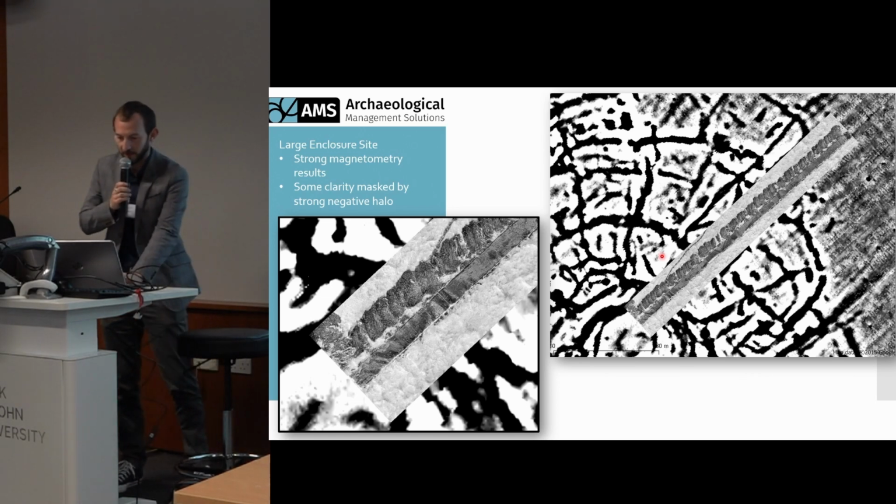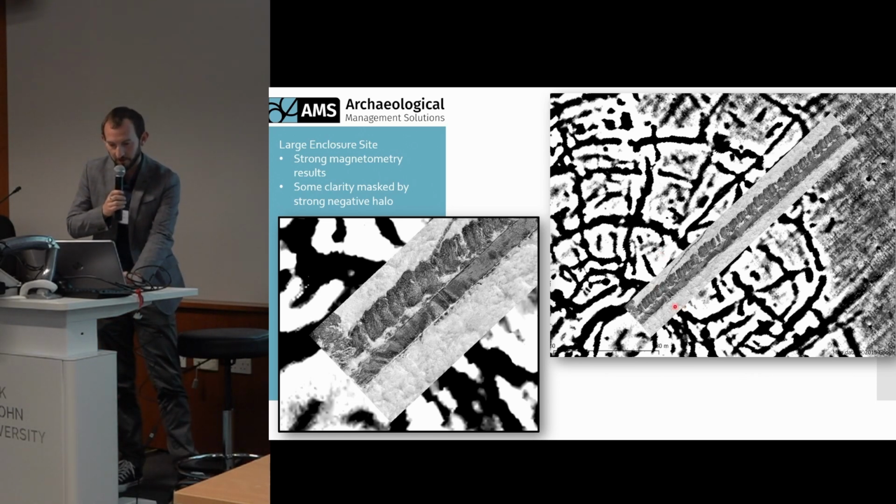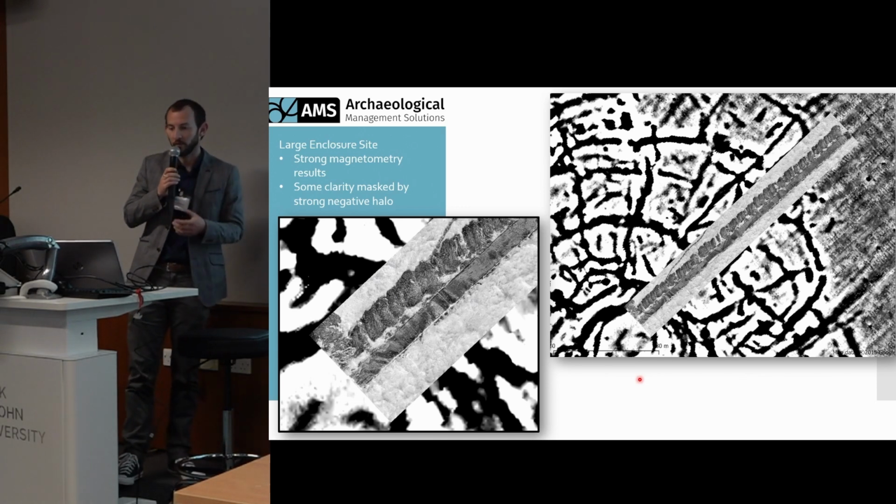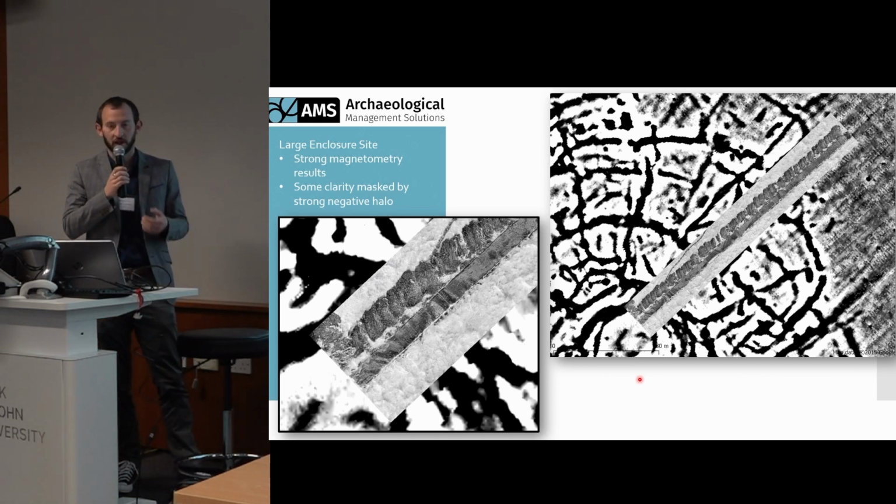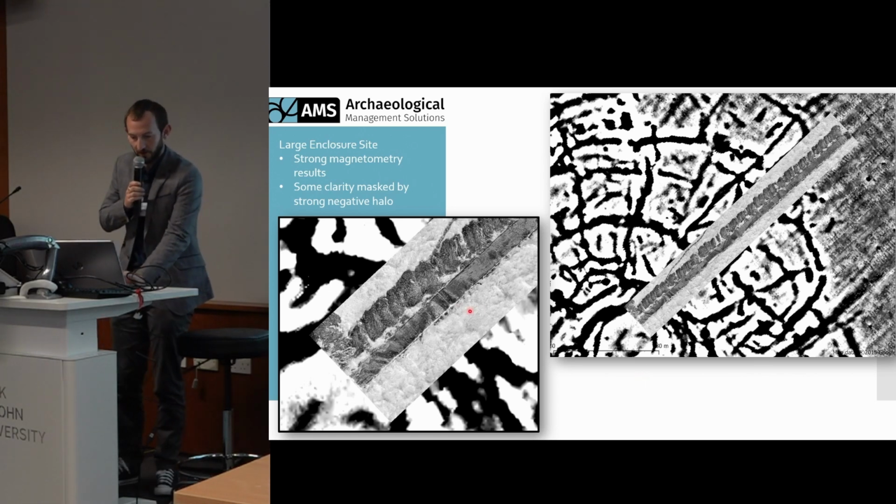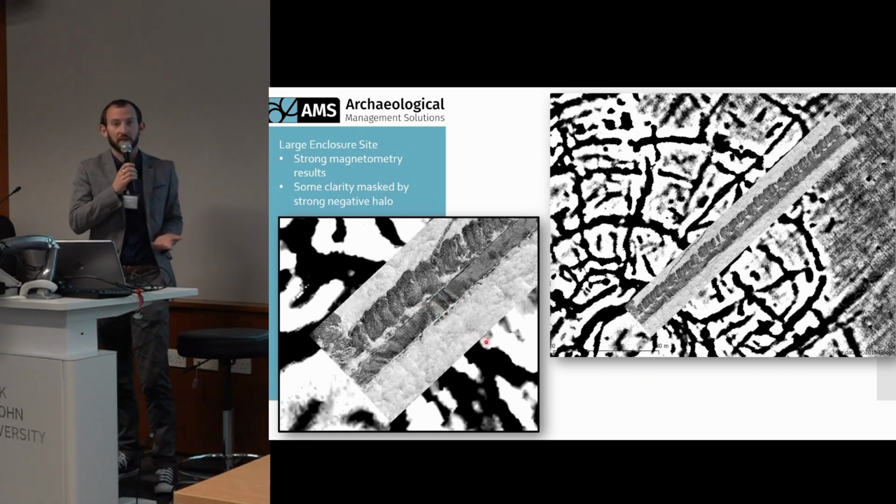In particular, this area in the close-up represents as one individual anomaly, whereas from test trenching and the thermal data, you can see that it's actually three separate anomalies that are closely spaced together.